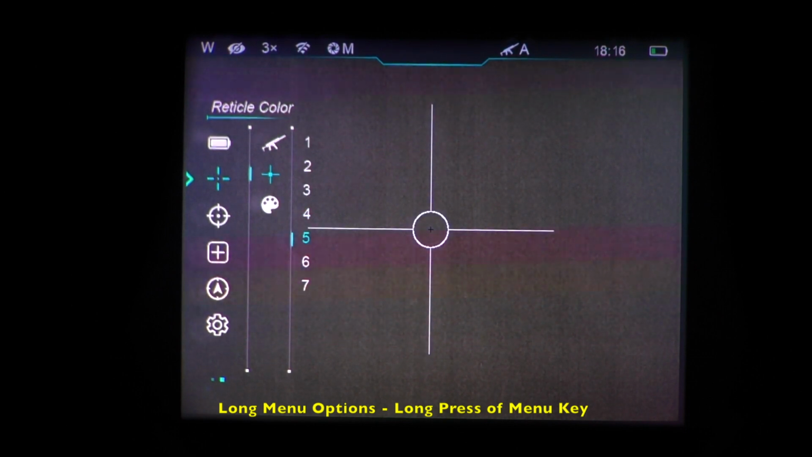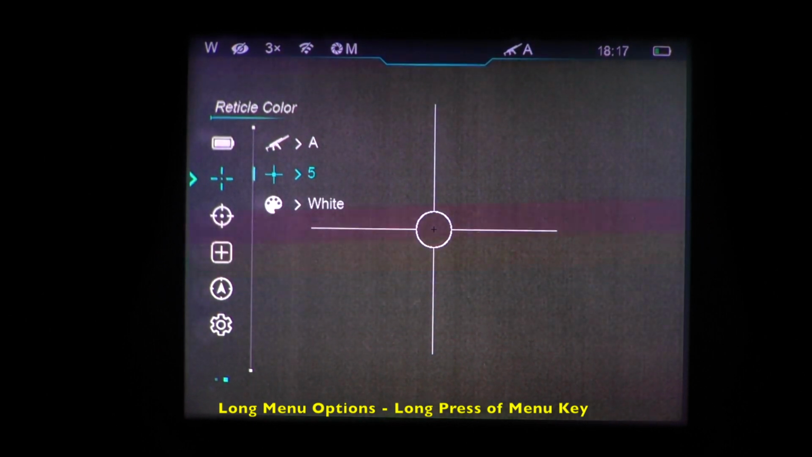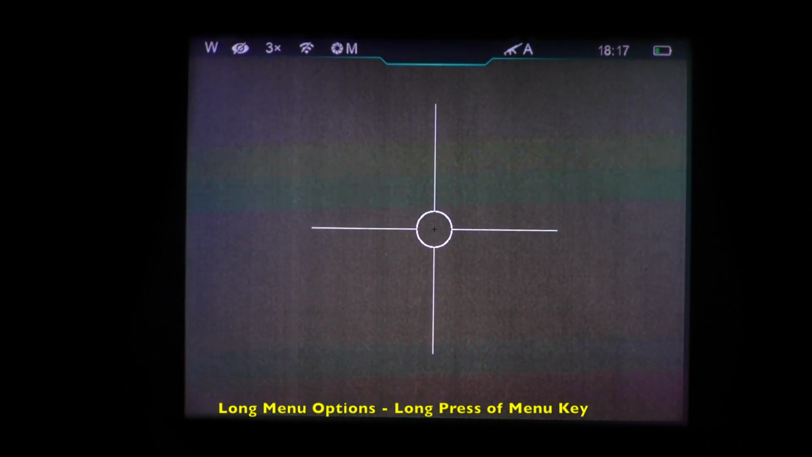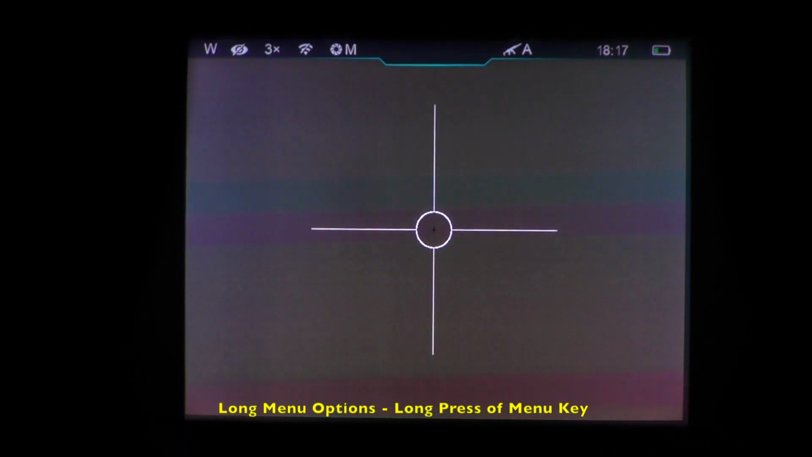So there isn't a plain circle with a dot, aka the donut of death. This donut of death has a duplex around it. Let's go ahead and select this one. And I'll manually calibrate to clean up that image. Okay.